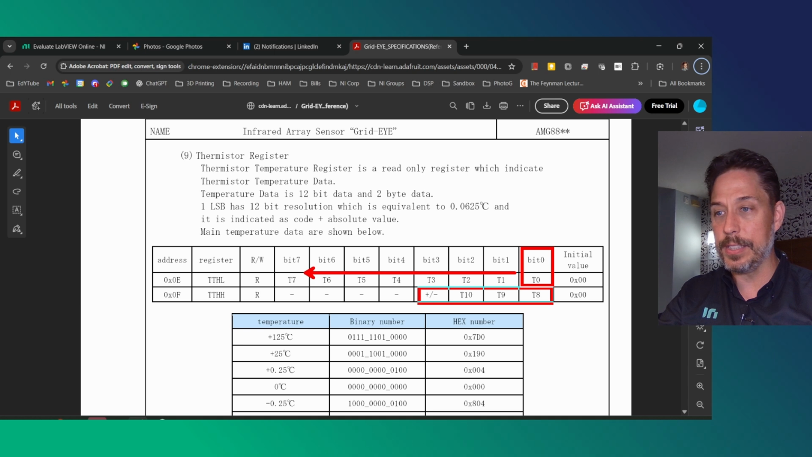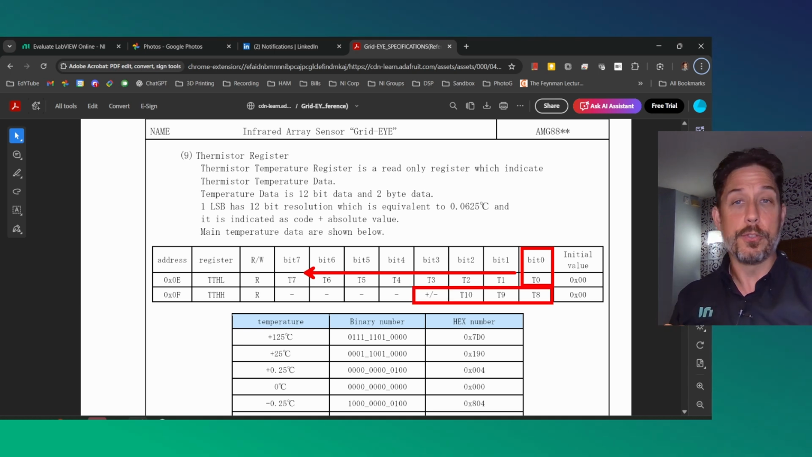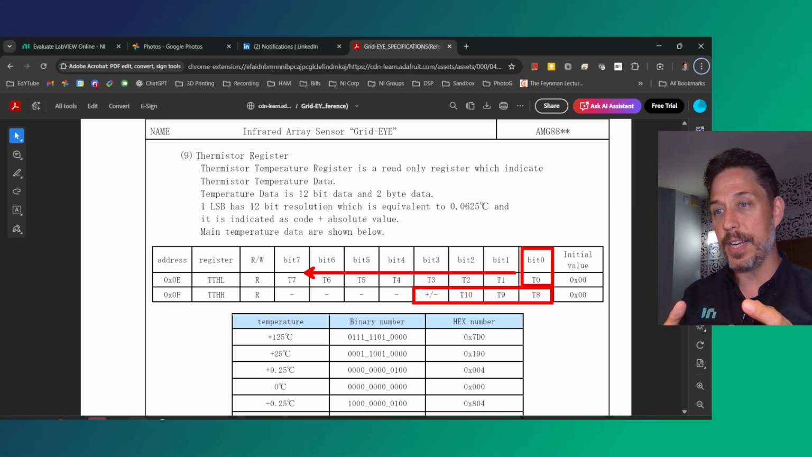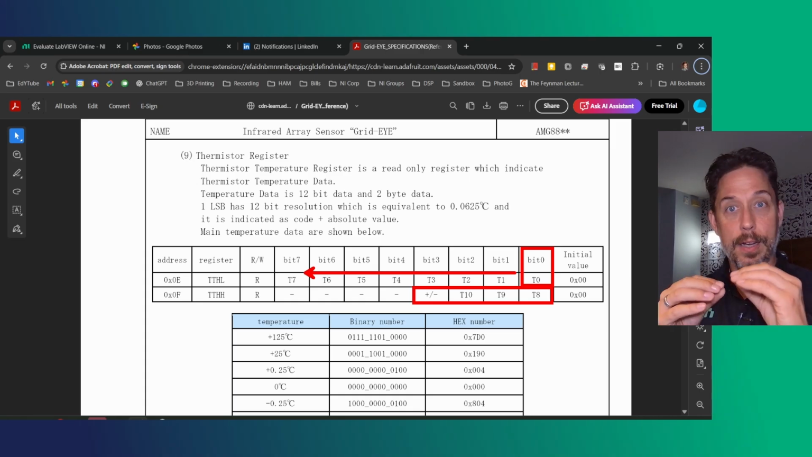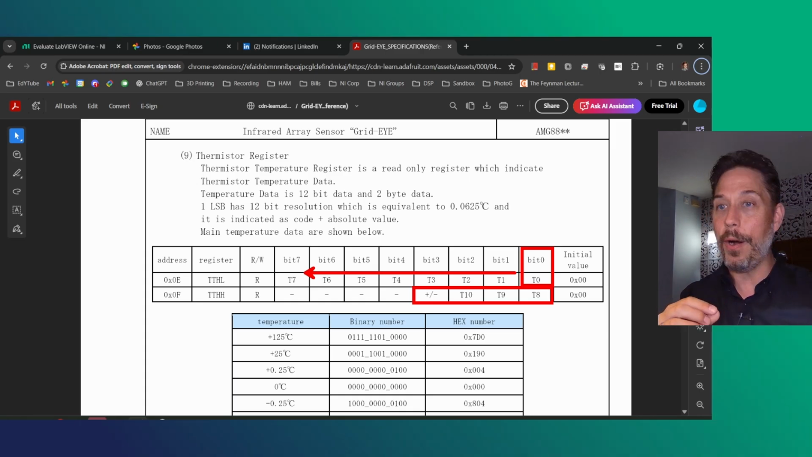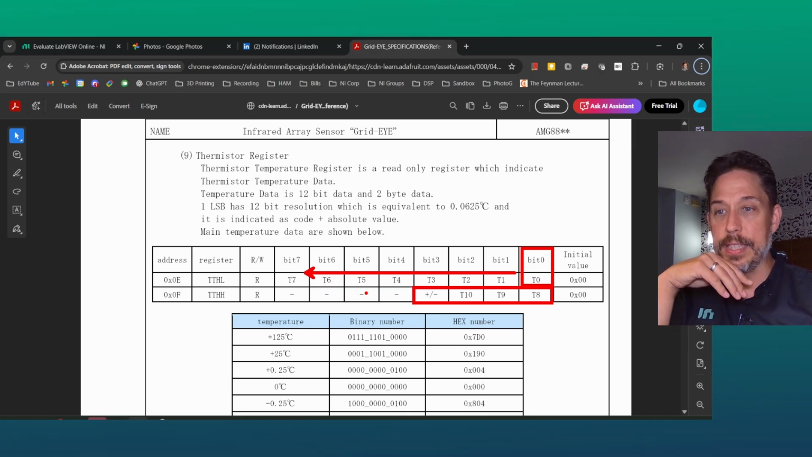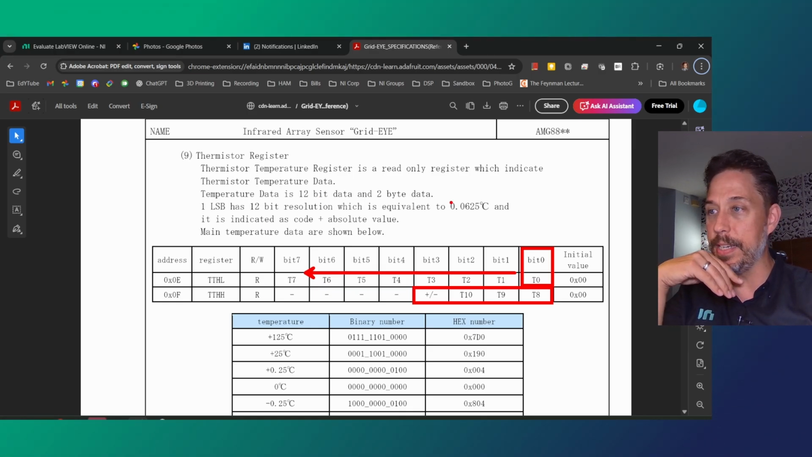So I guess 11, 12 specific bits seems to be the magic answer in terms of being able to get us all information associated with the temperature of an individual part of this, and that's kind of how it's all packaged up. And so that really does give us a pretty good, there's a 12-bit data and 2-byte data.